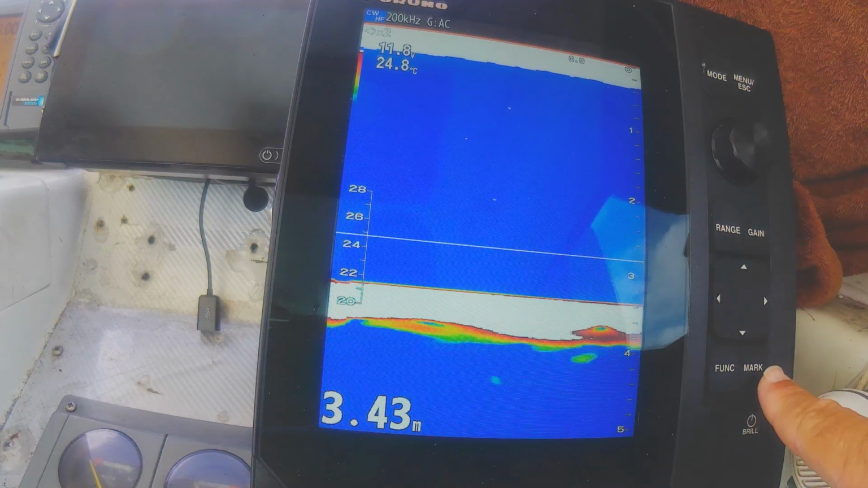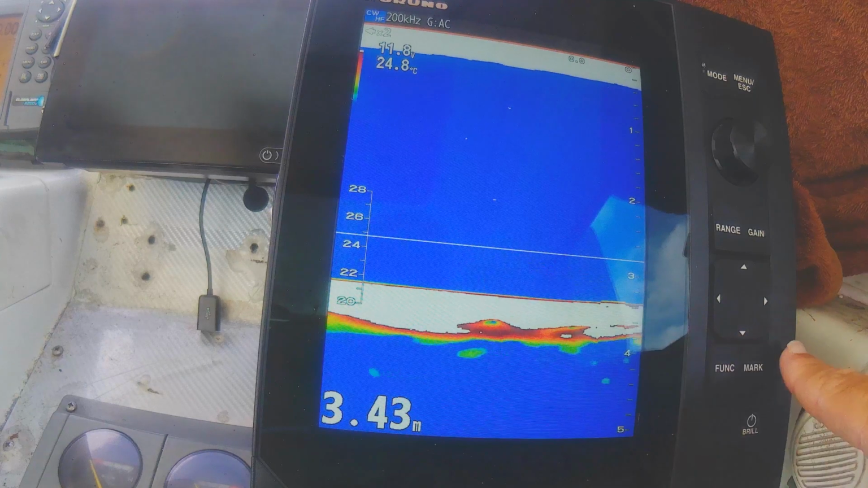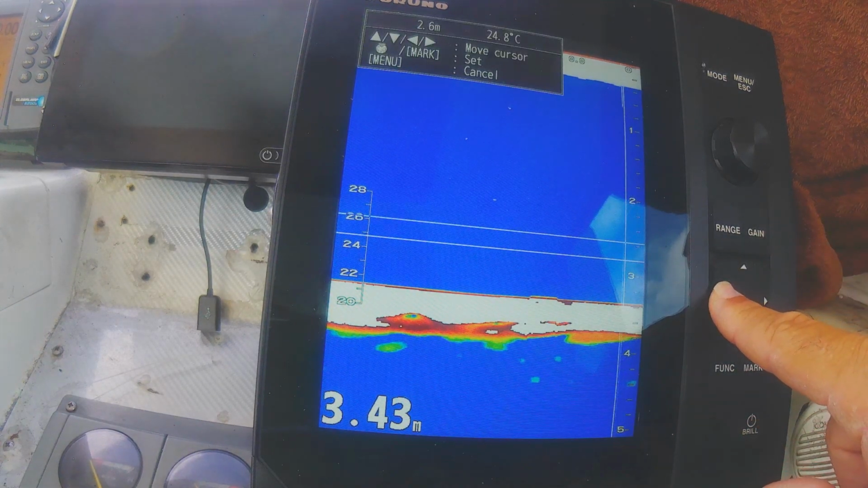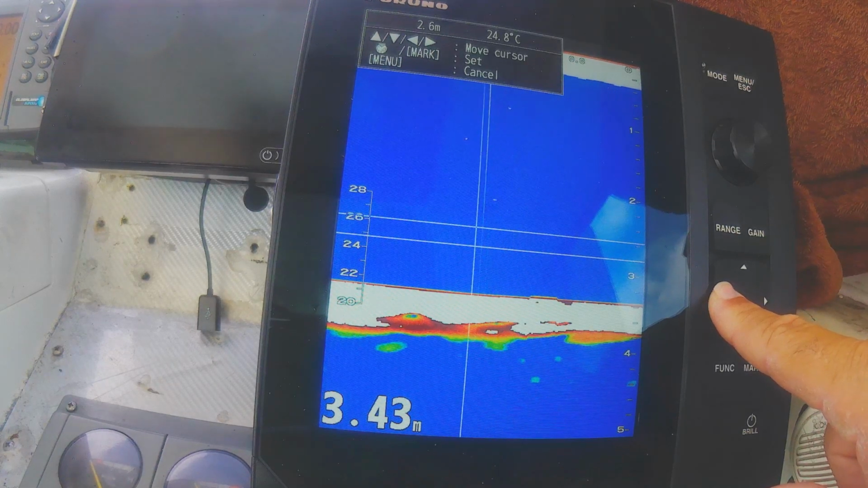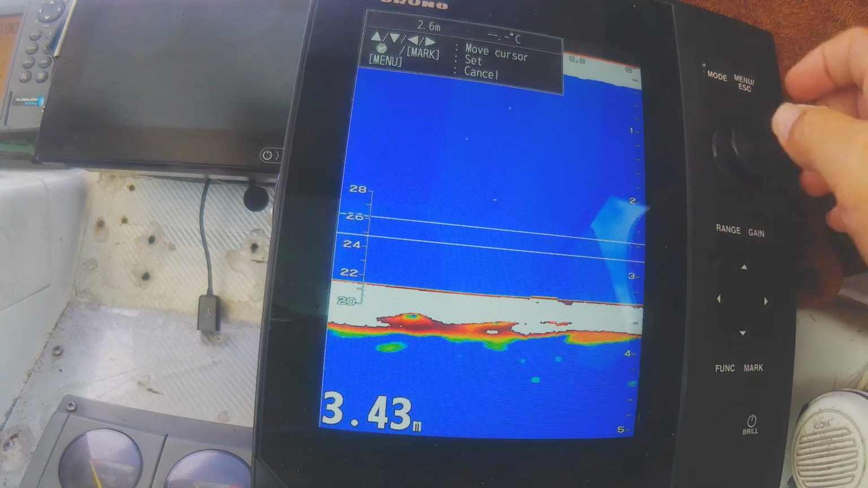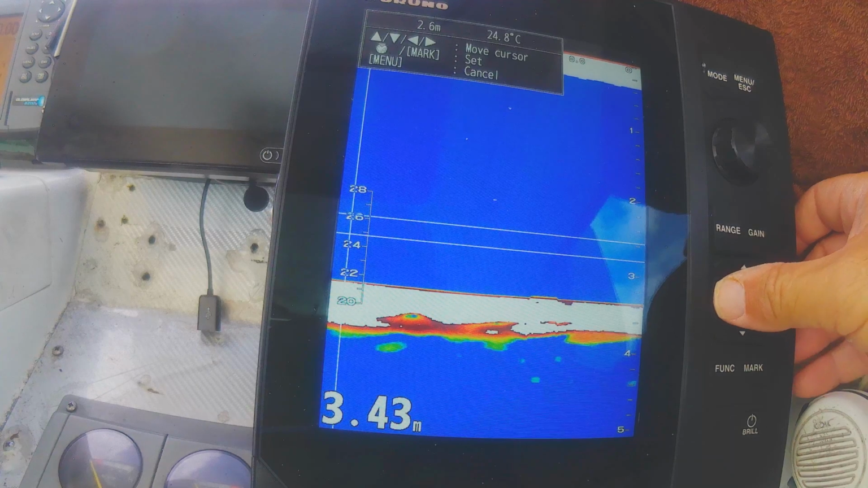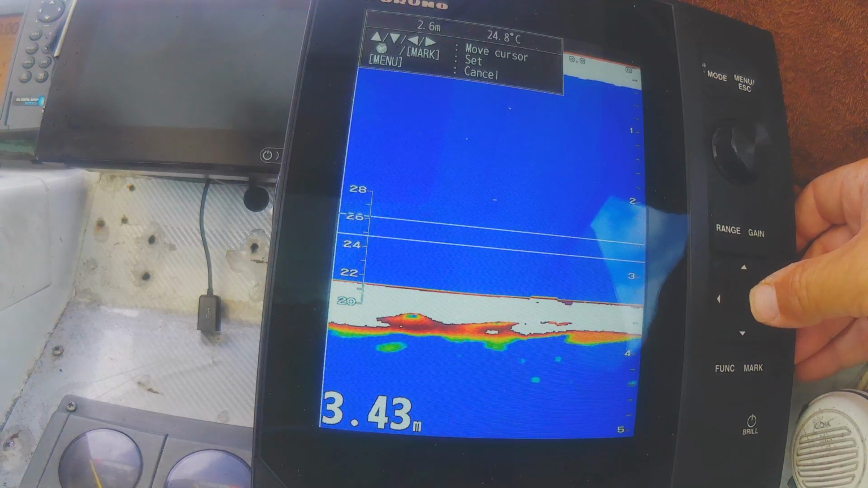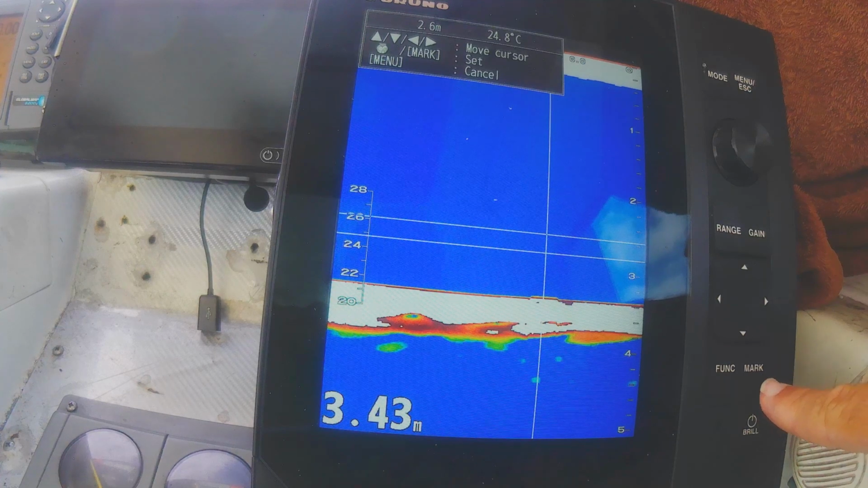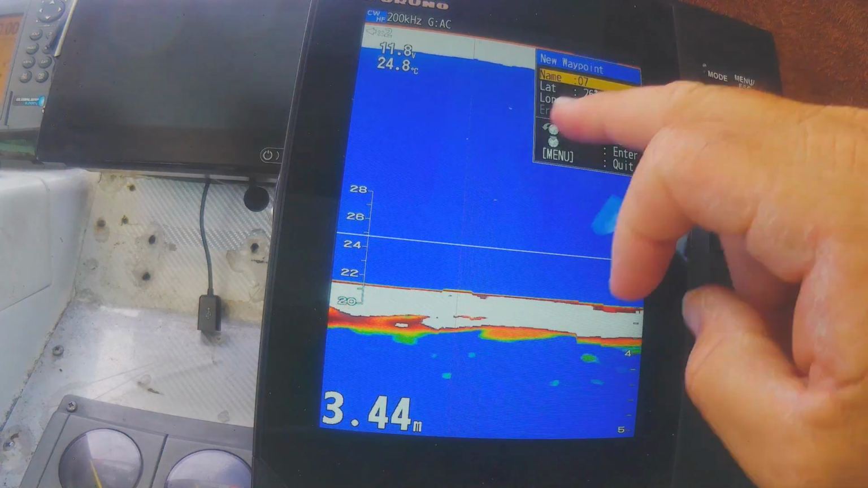So this is the mark button. Like I say, I just had a fish go past there before, so we hit mark and use the scroll back. Let's go find the old fish. I thought it was supposed to go back into history, but it's only letting me go on the screen. But say this little high spot here was a little high spot, hit mark again, and there it gives us our lat and long along that drawn line.